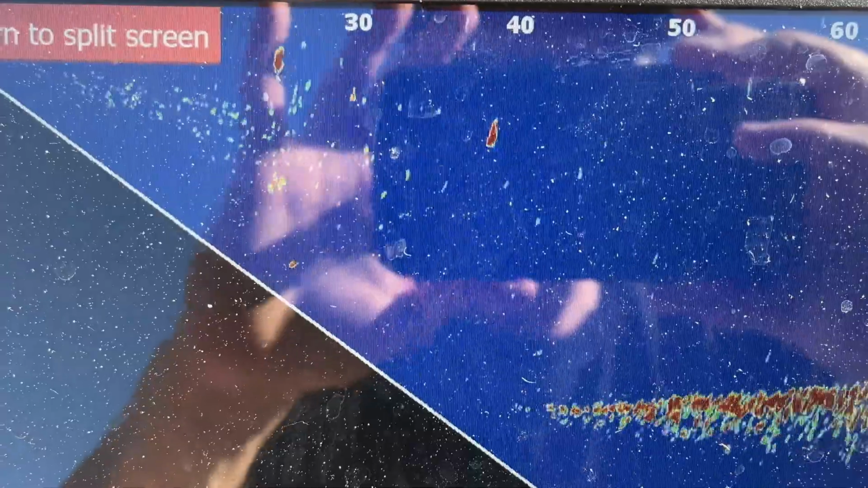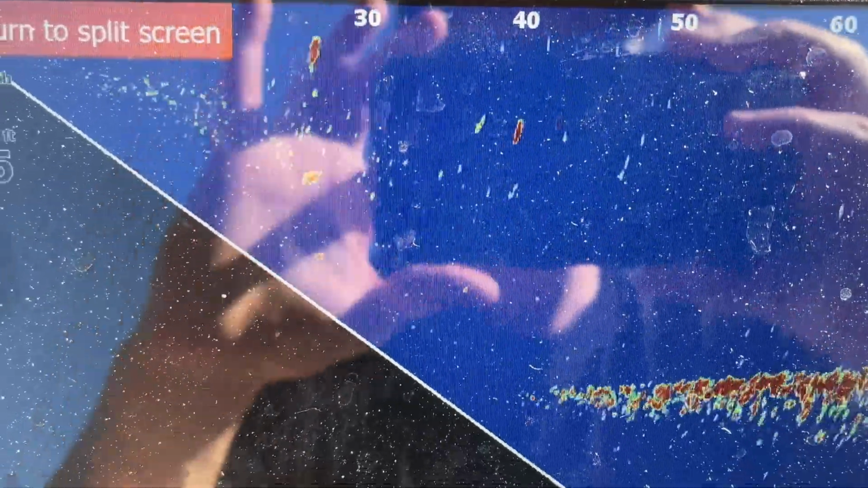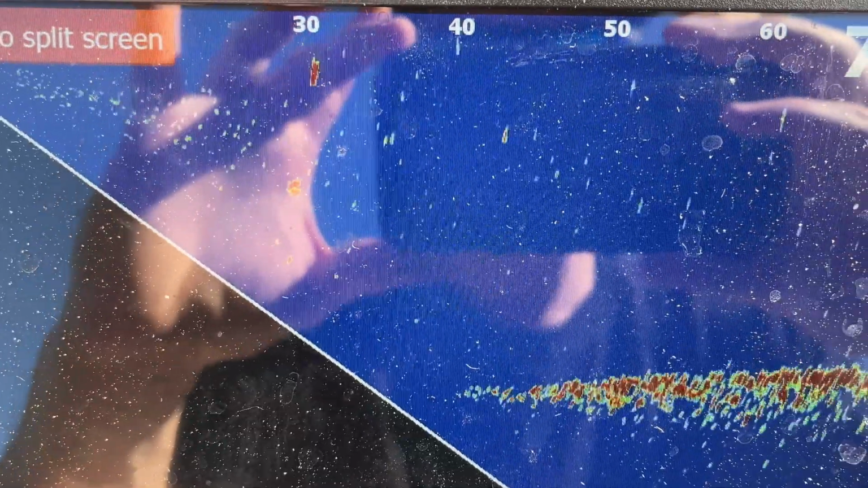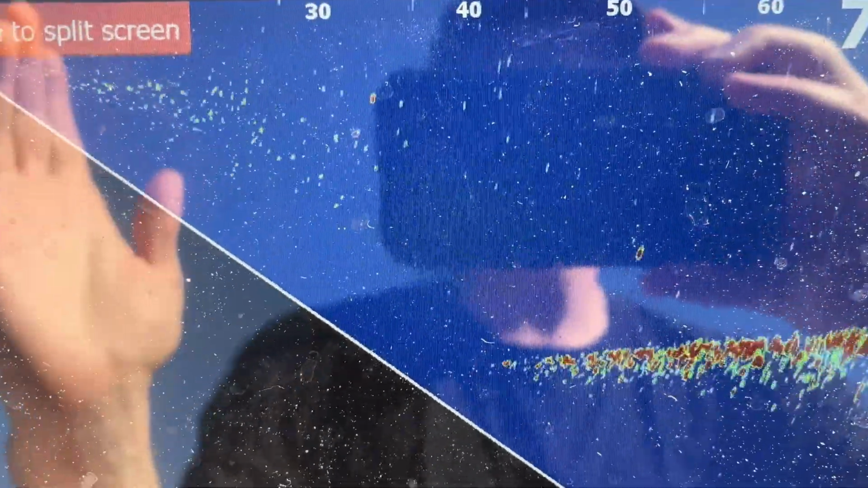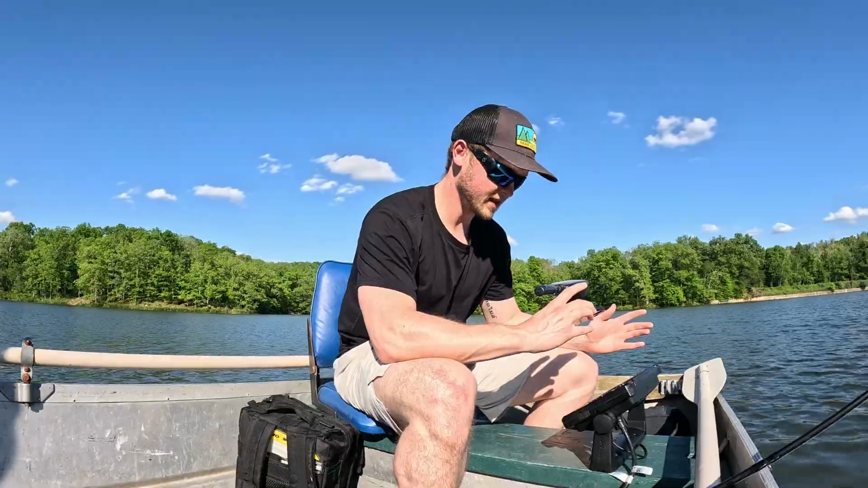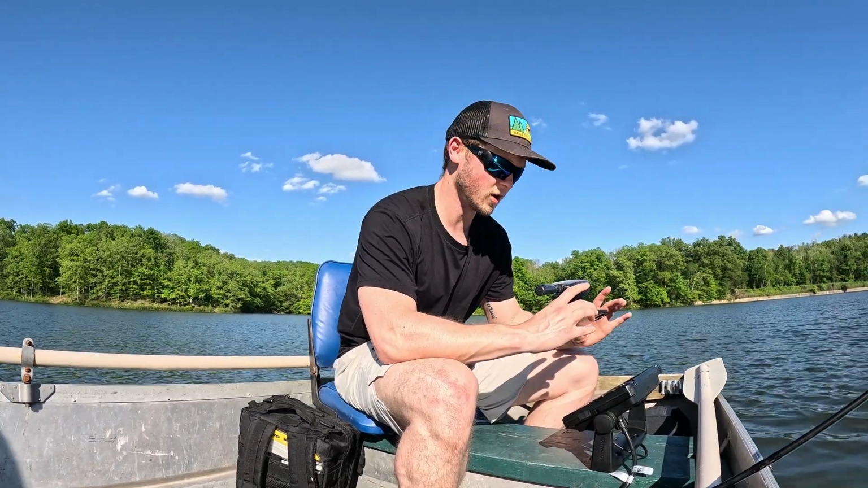You can see there's a few fish out here. Oh, a few more that are all kind of in this zone. Now we're trying to get better at identifying how big these fish are, you know, what are we looking at when we're looking at these marks. That so far has proved a challenge, knowing how big these fish are.